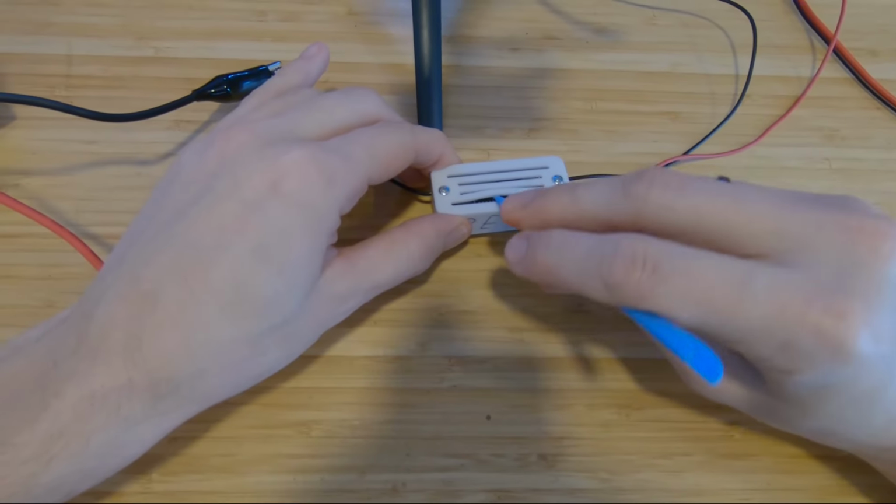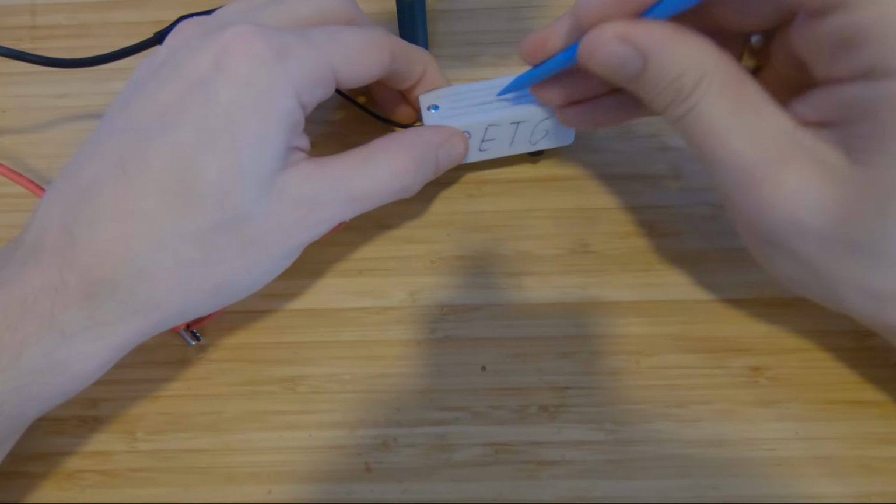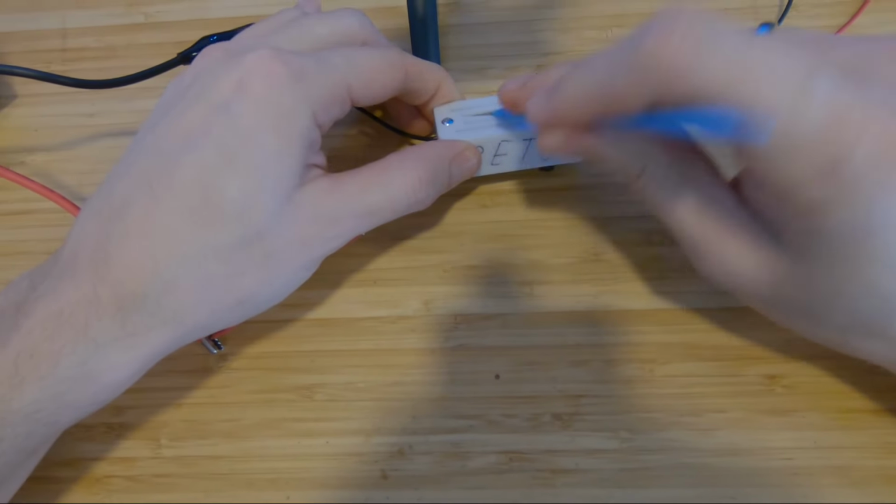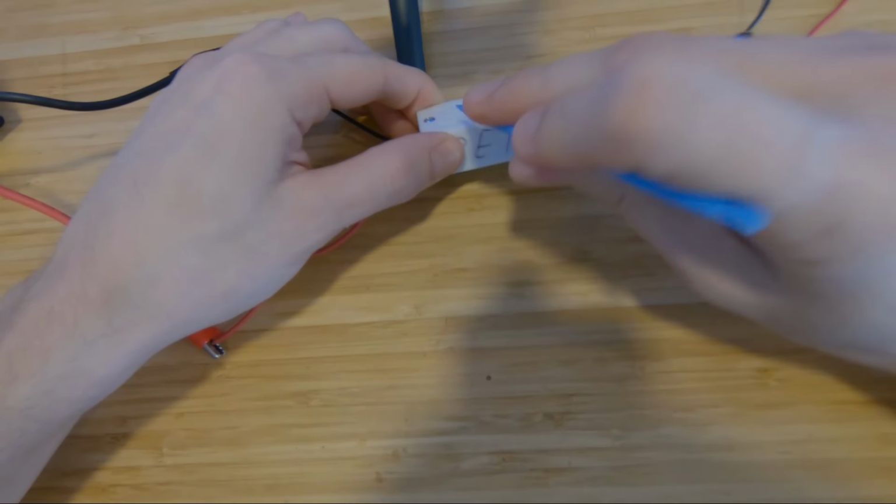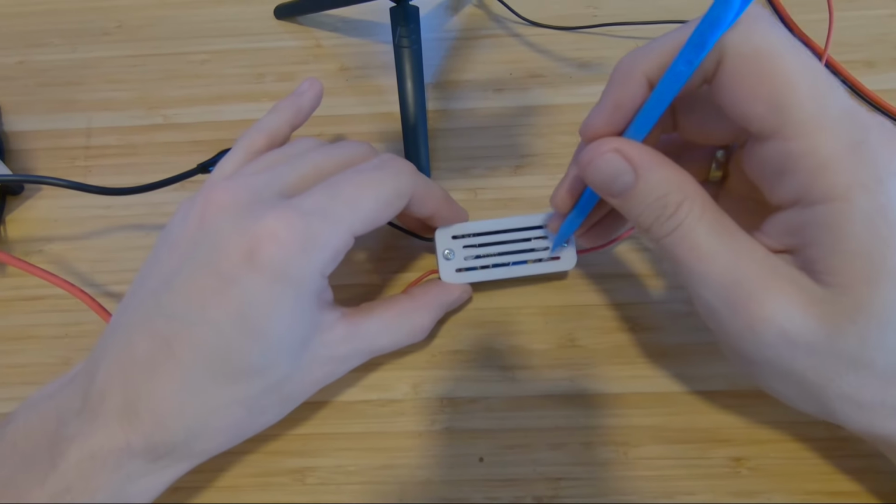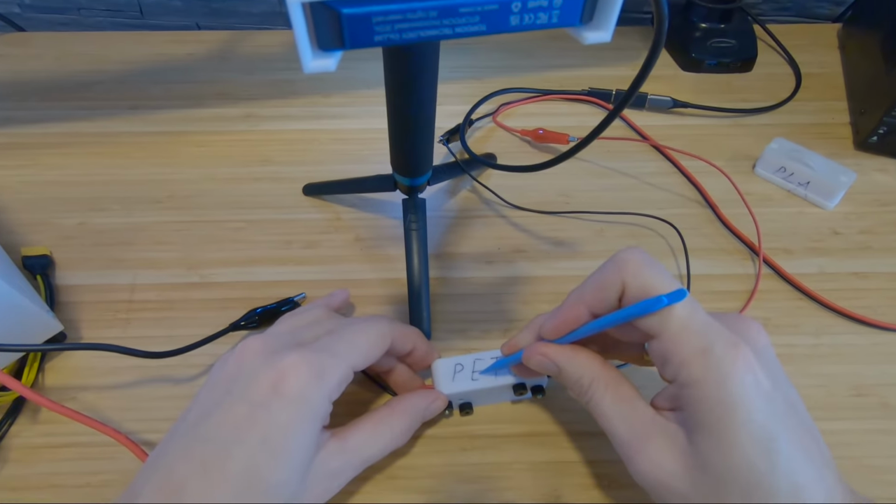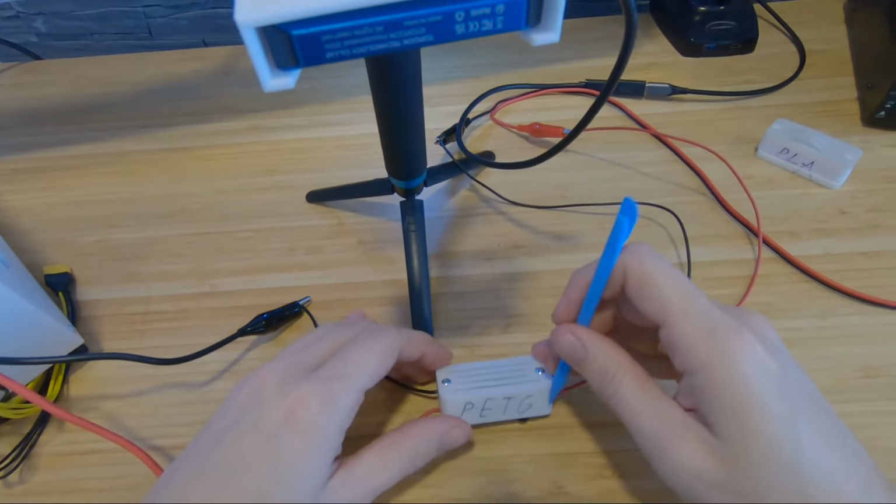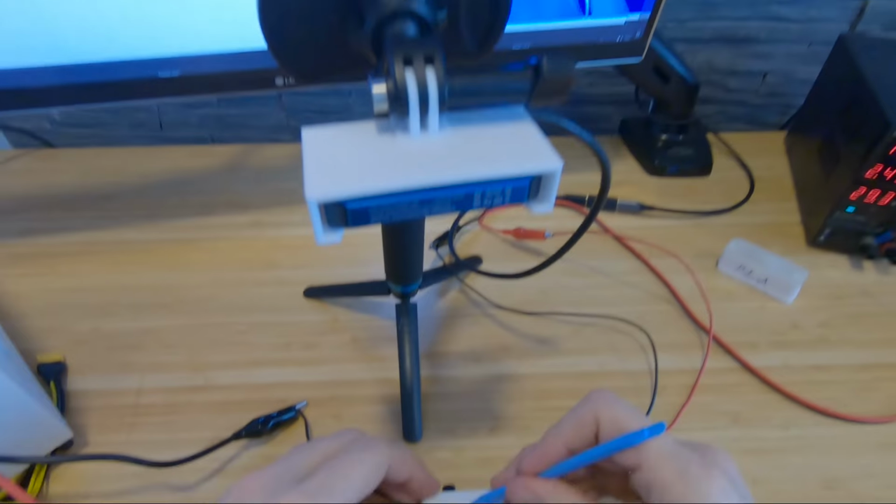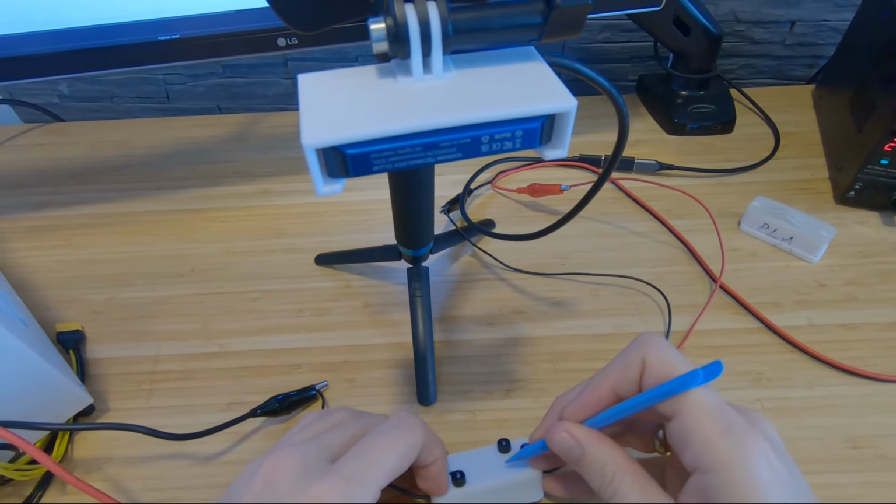Well, PETG looks mostly fine. I wouldn't say that it's soft. It has a little give, but I'm impressed. I thought on 2.5 amps it's gonna start to give.